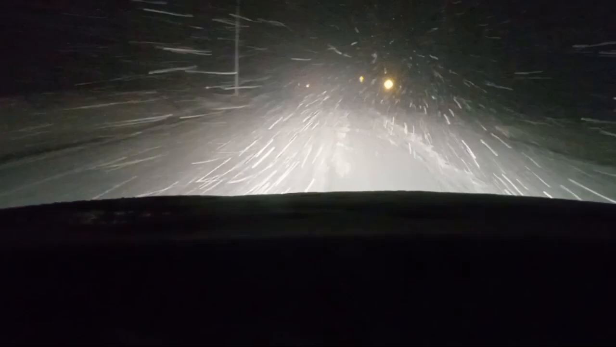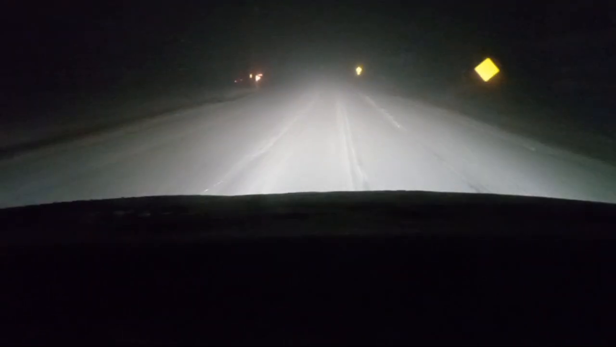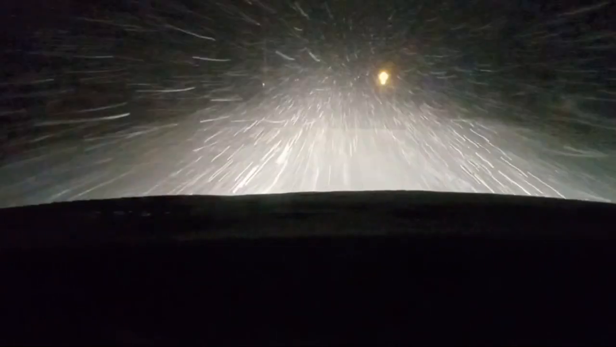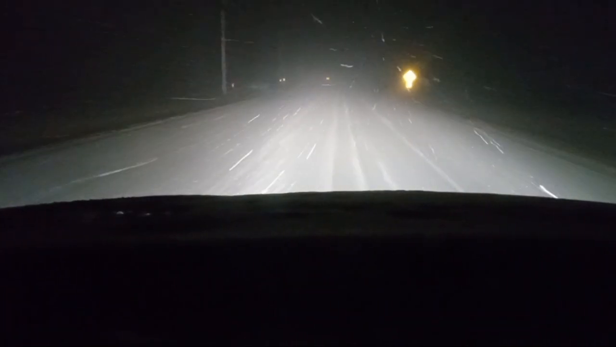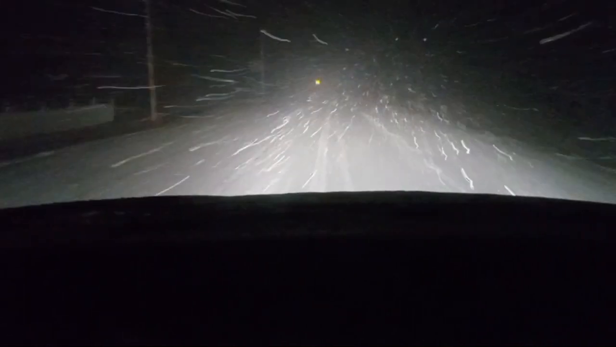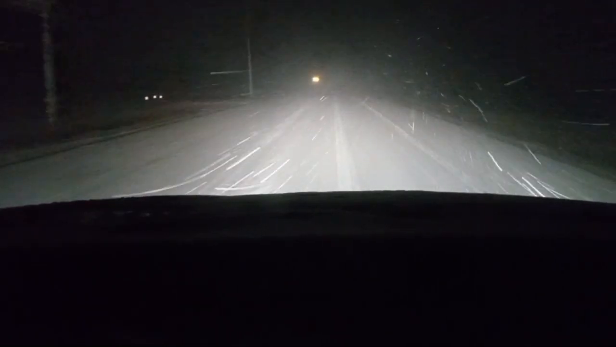This road has a lot of S-curves on it, a lot of deer. Still coming down through. Now I'm still going about 30. The roads are better than they were on the interstate. I can see better than on the interstate.